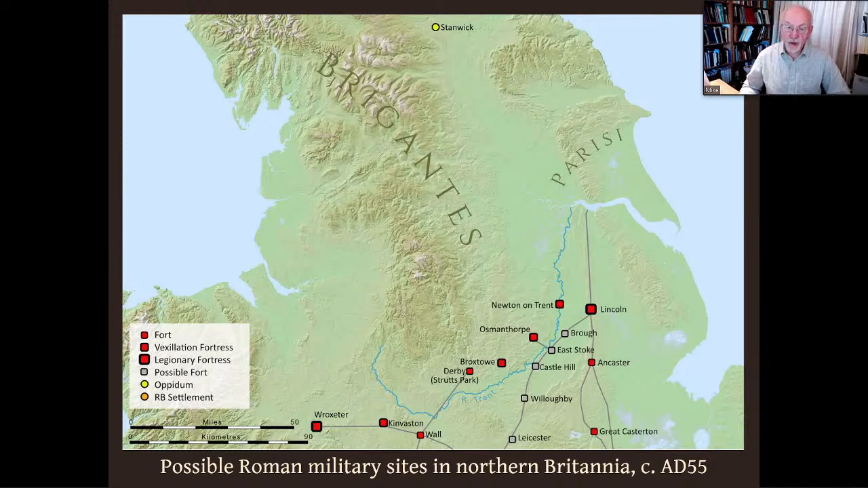The legionary fortresses at Roxton and Lincoln at the ends of the line might actually be slightly later, although it's probable that the 14th and 9th legions were active in the area at the time. I don't want to go into the details of the evidence for each site because it is quite thin and sometimes a little controversial.